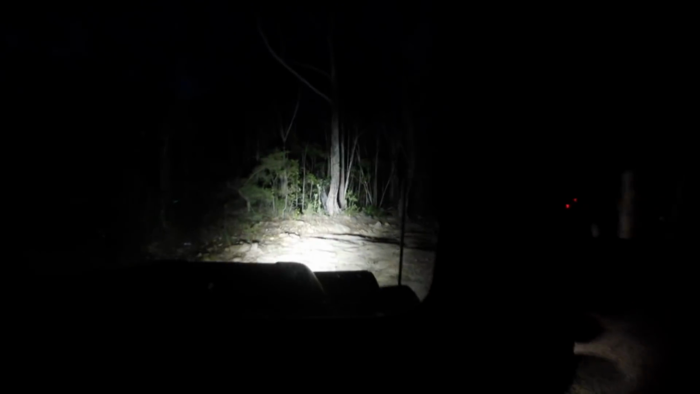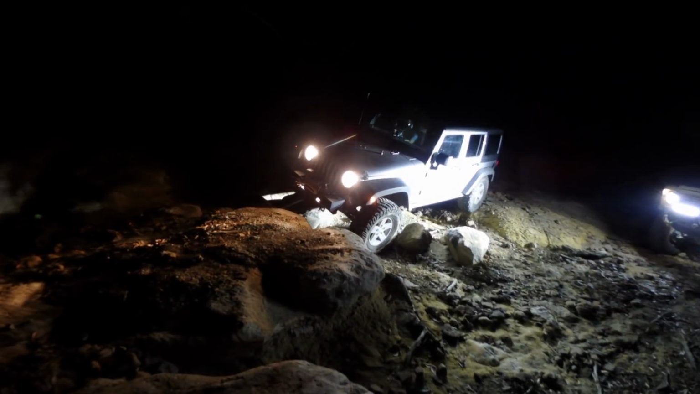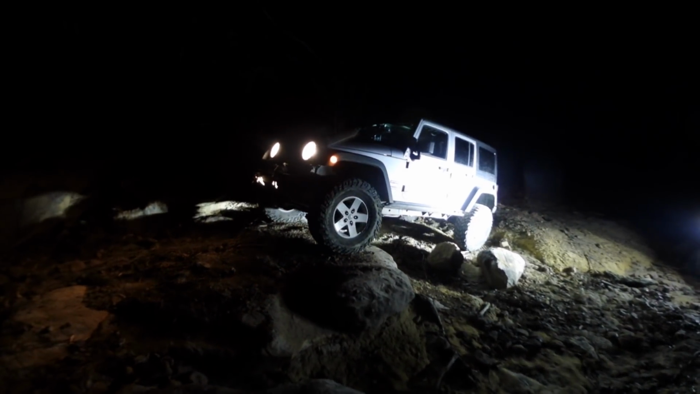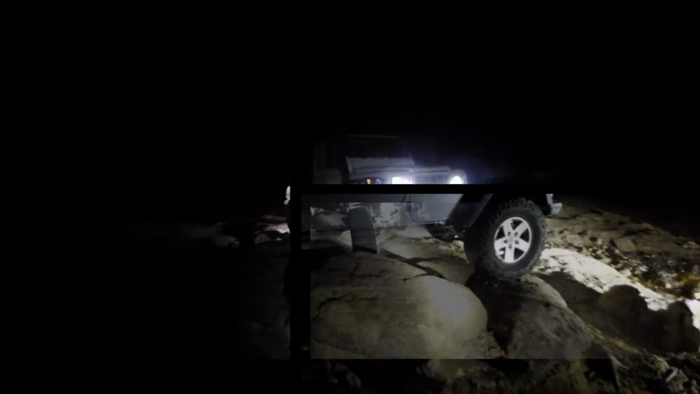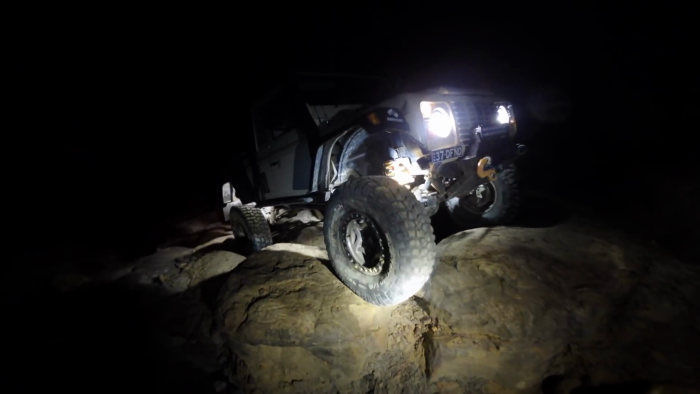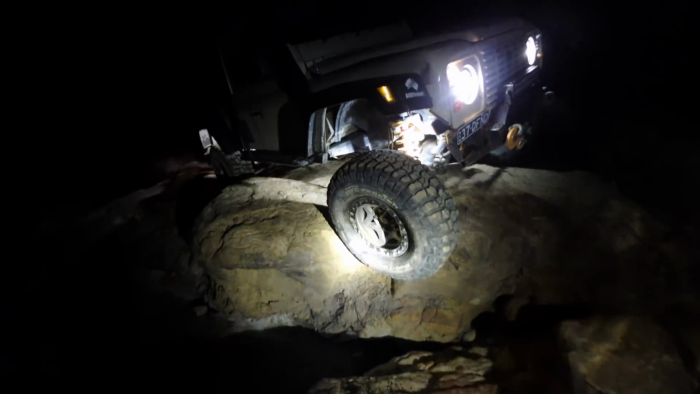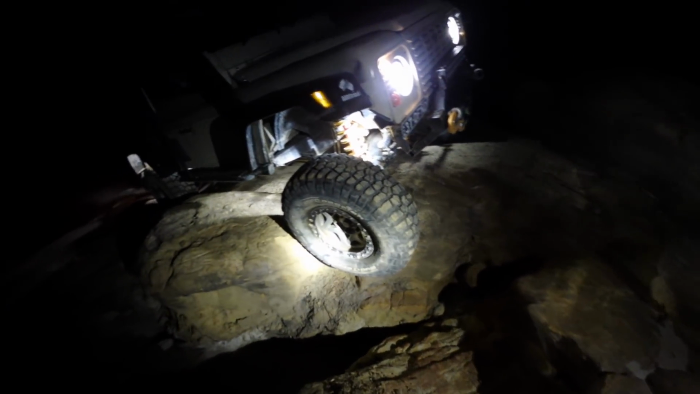The rest of our trip was pretty much done at night time. If you haven't done a night drive, I can only recommend doing it because it really adds a different dimension to a drive. You don't really see anything except your immediate surrounding. The holes and steps look far bigger, so definitely gives it an added little kick. I really enjoy it.